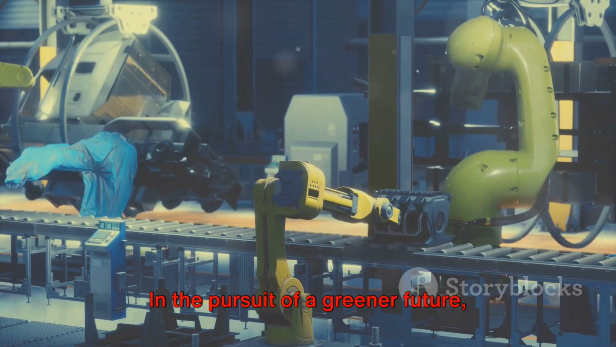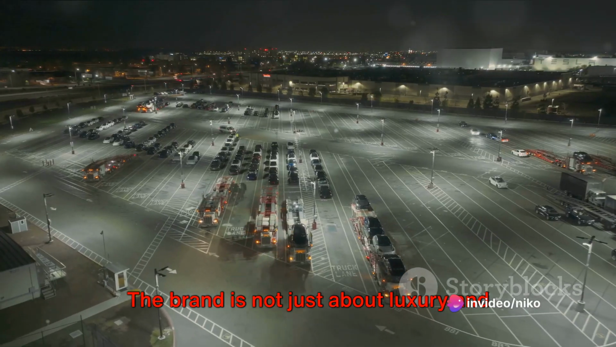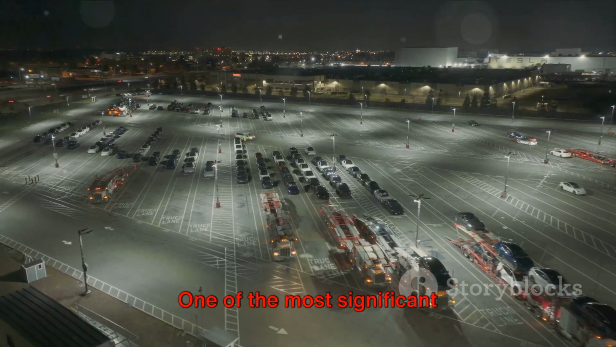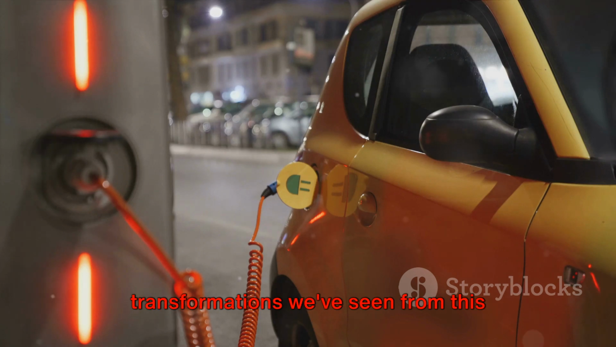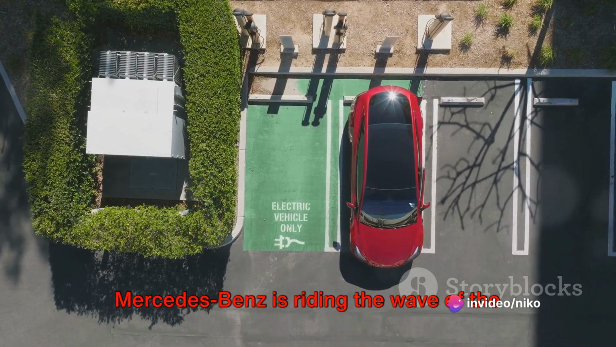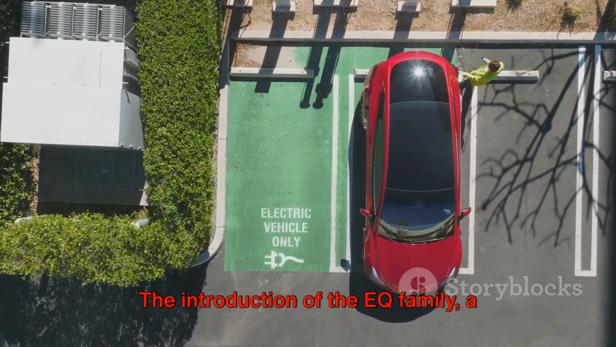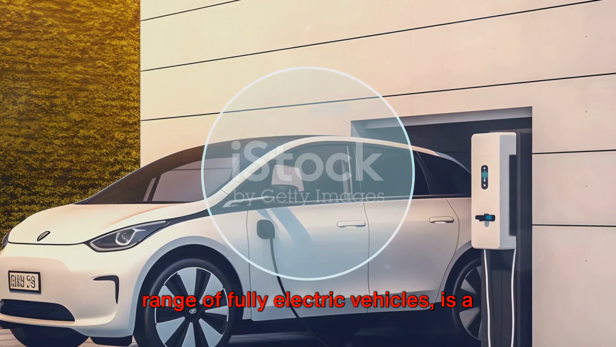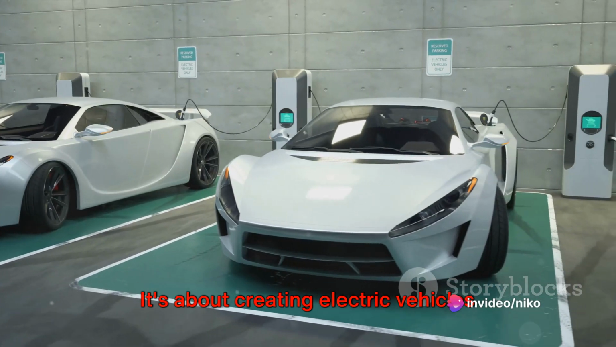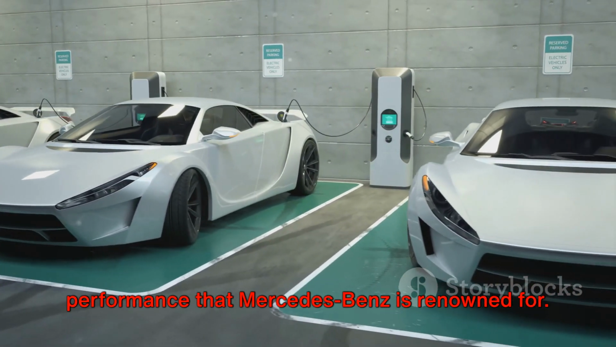In the pursuit of a greener future, Mercedes-Benz is making significant strides. The brand is not just about luxury and prestige anymore, it's about a commitment to the environment, to sustainability, and to the world we live in. One of the most significant transformations we've seen from this German automaker is the shift towards electric vehicles. Mercedes-Benz is riding the wave of the future, investing heavily in electric mobility. The introduction of the EQ family, a range of fully electric vehicles, is a testament to this commitment. But it's not just about going electric. It's about creating electric vehicles that still embody the luxury, comfort, and performance that Mercedes-Benz is renowned for.